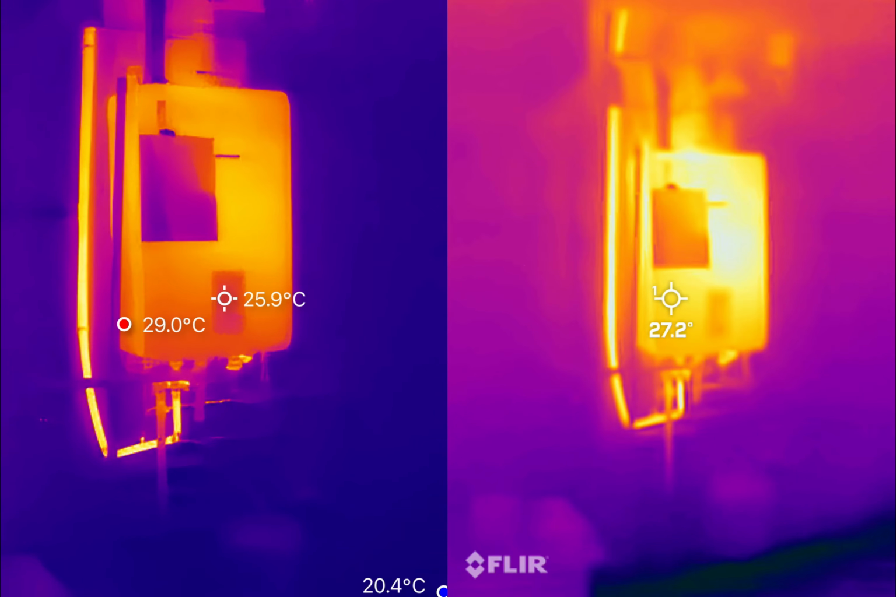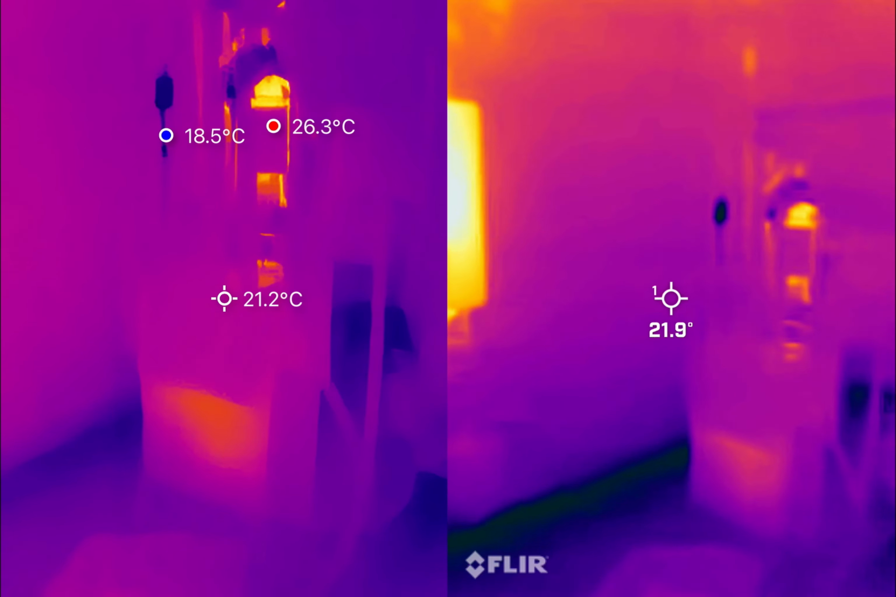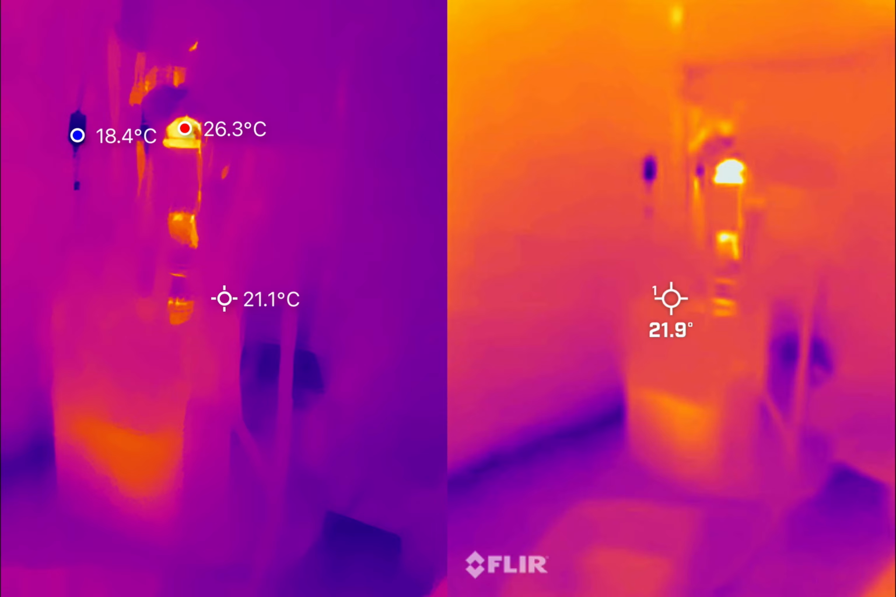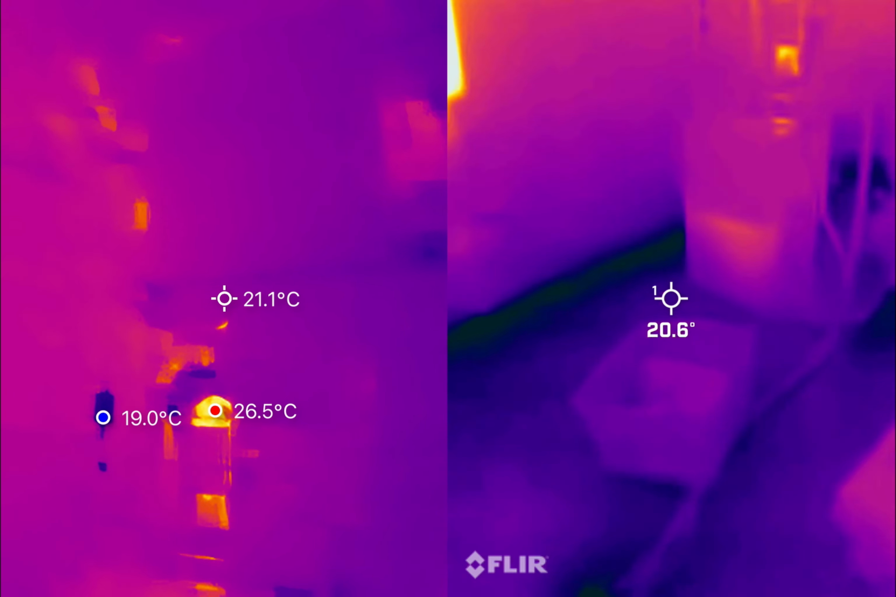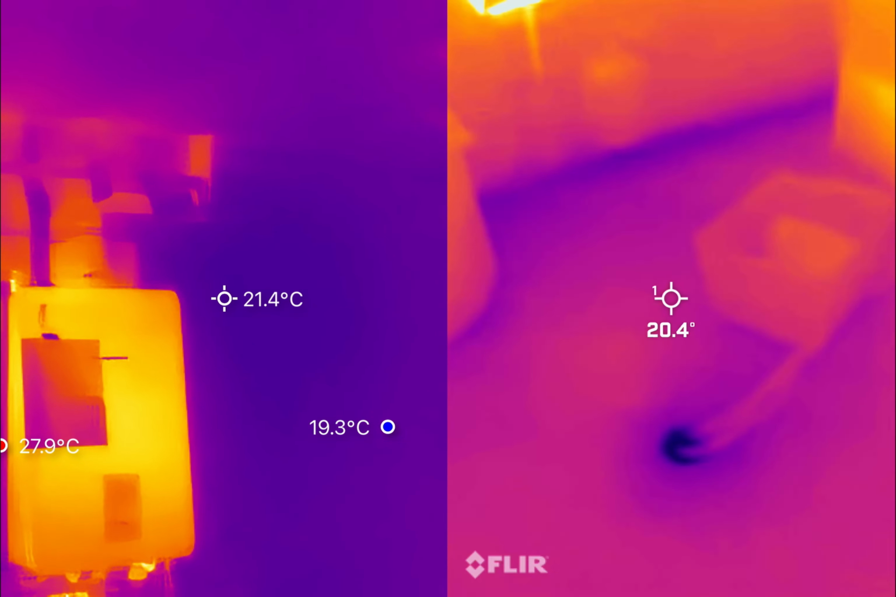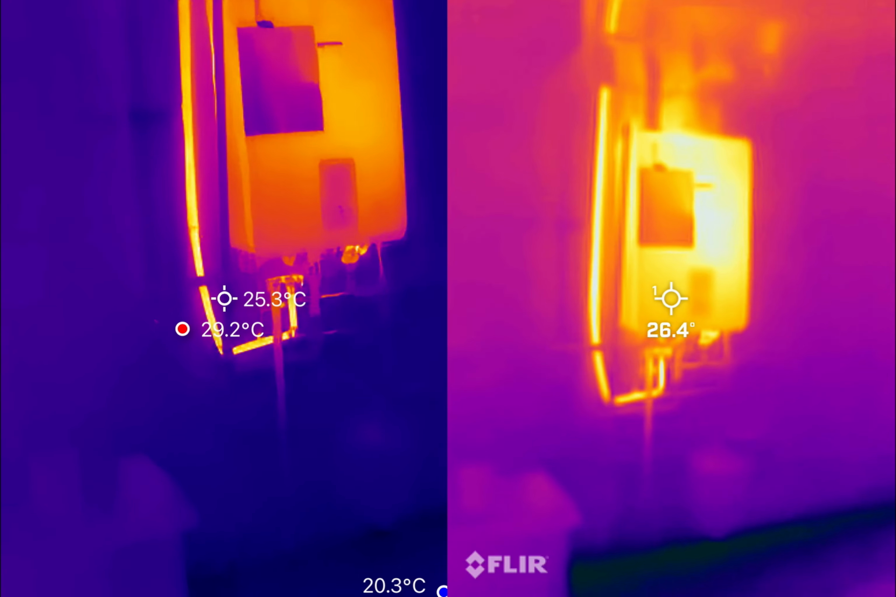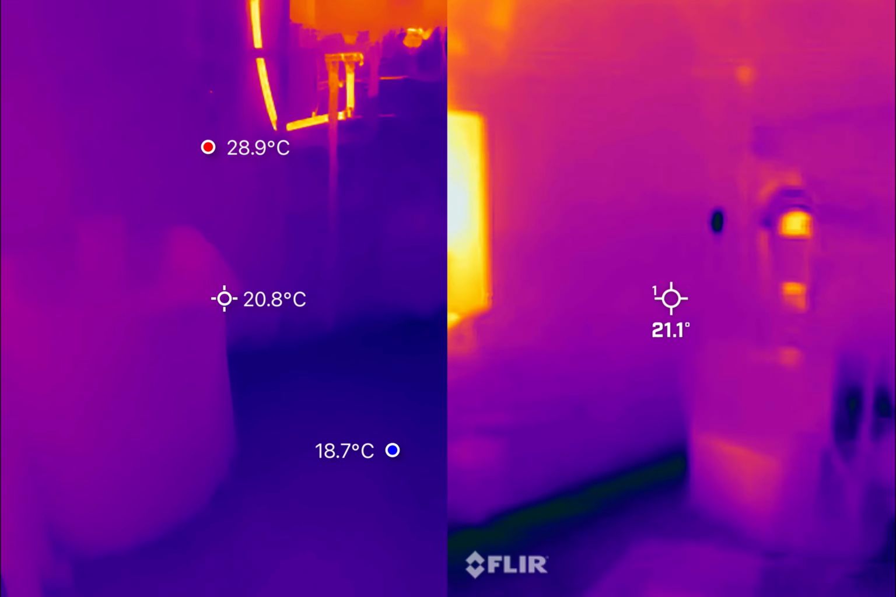So here's where we'll end. Neither of these cameras is actually great for home inspections. The field of view is too narrow, and the constant refocusing on P3 makes it feel more like a fidget toy than a tool. Flir is easier to live with, but the resolution is low enough that it often feels like you're paying for the logo more than the sensor.